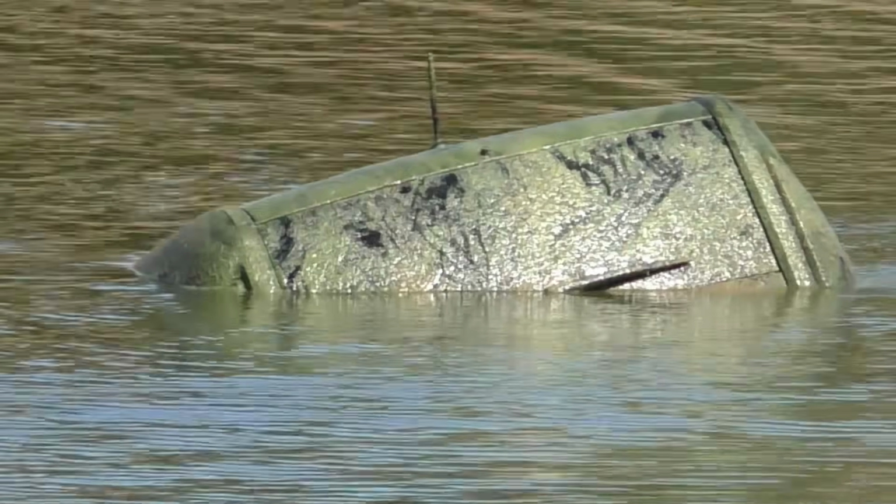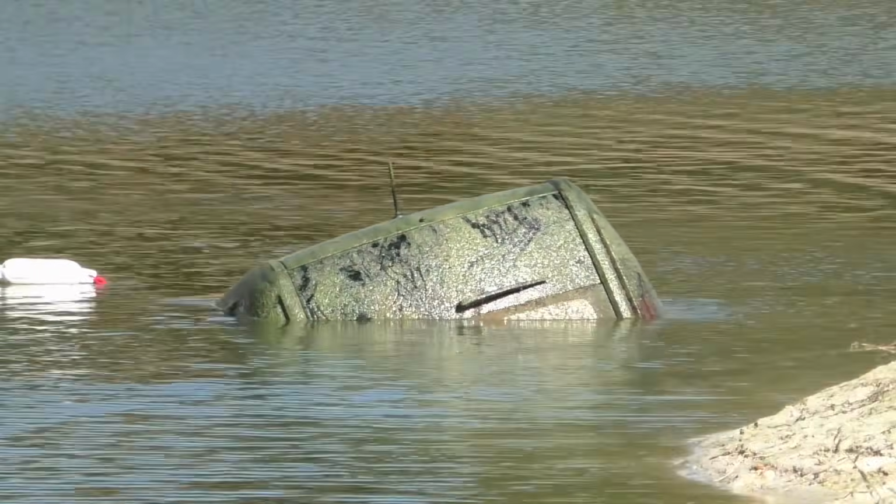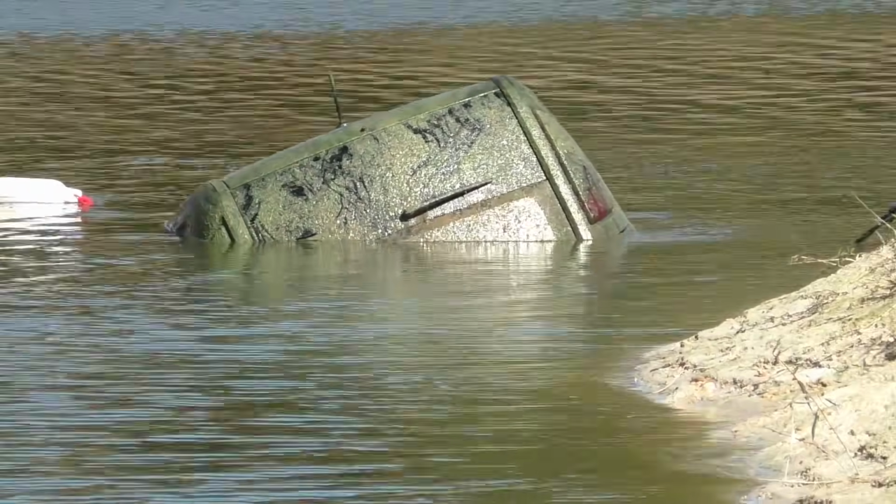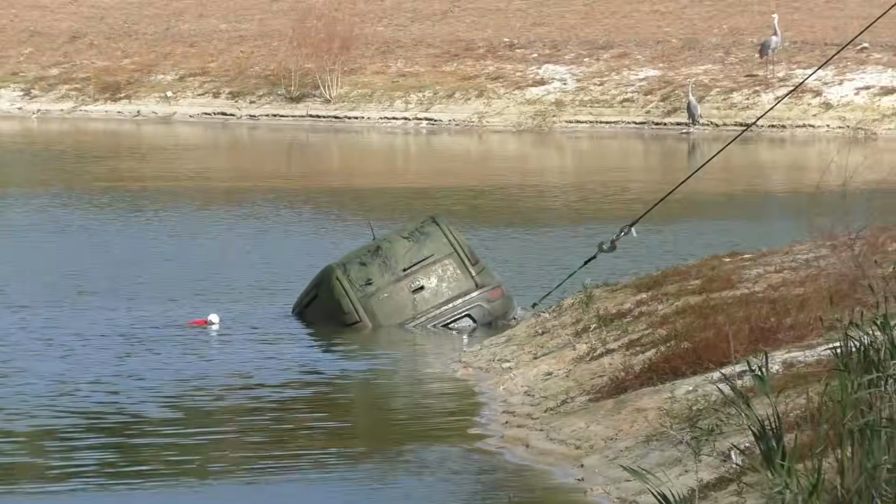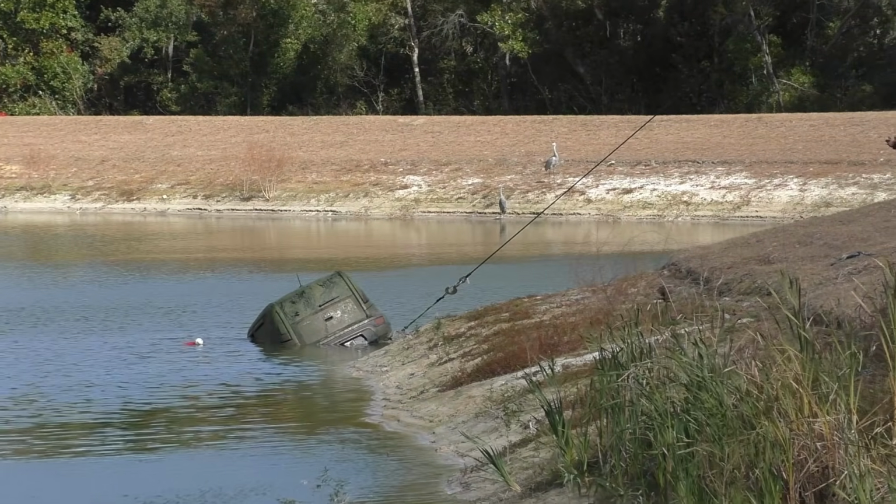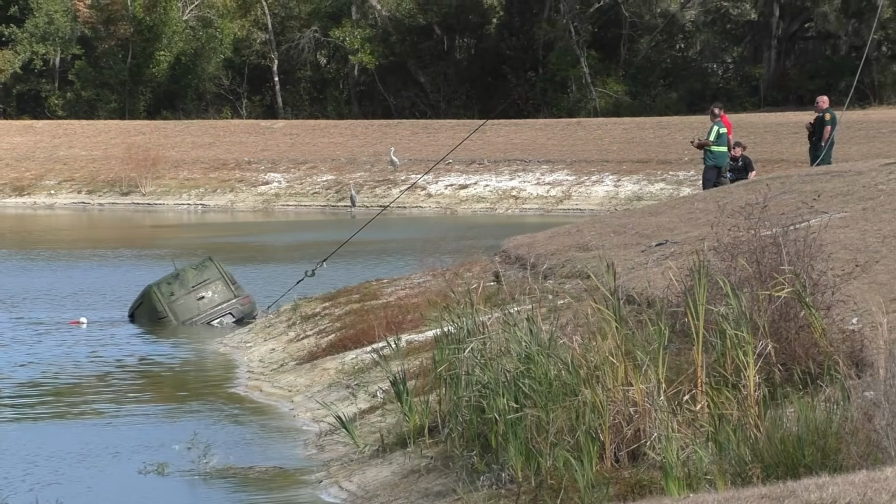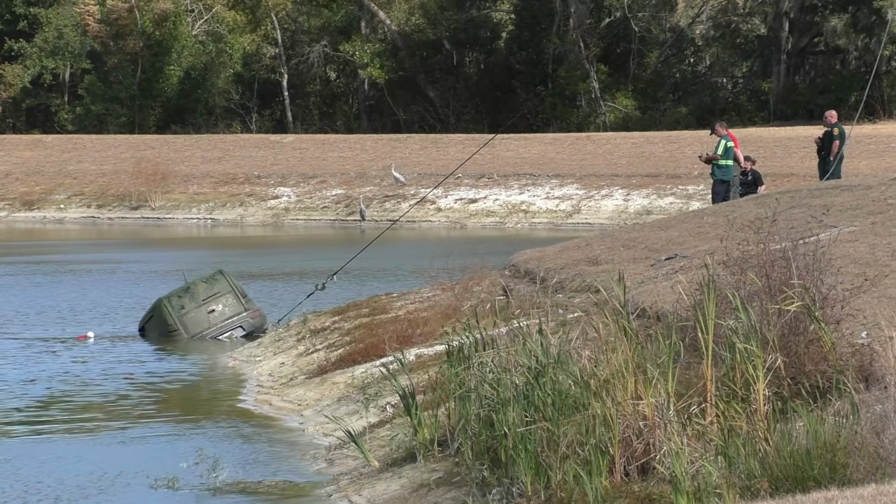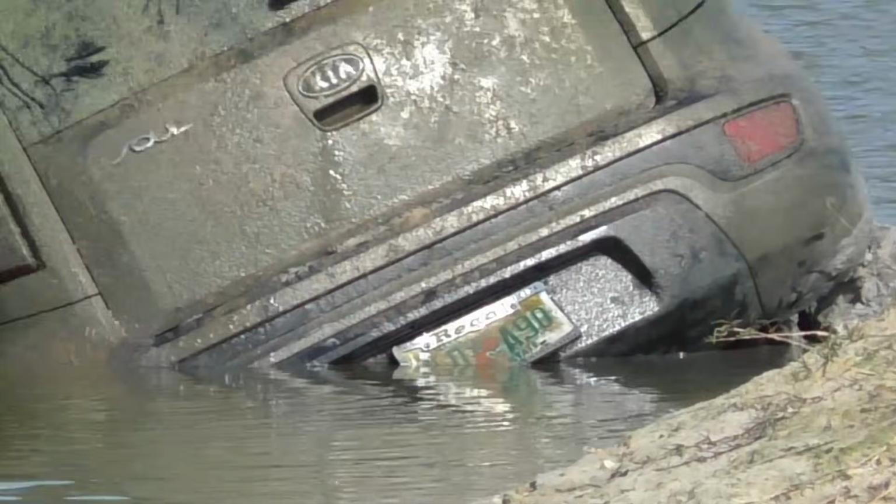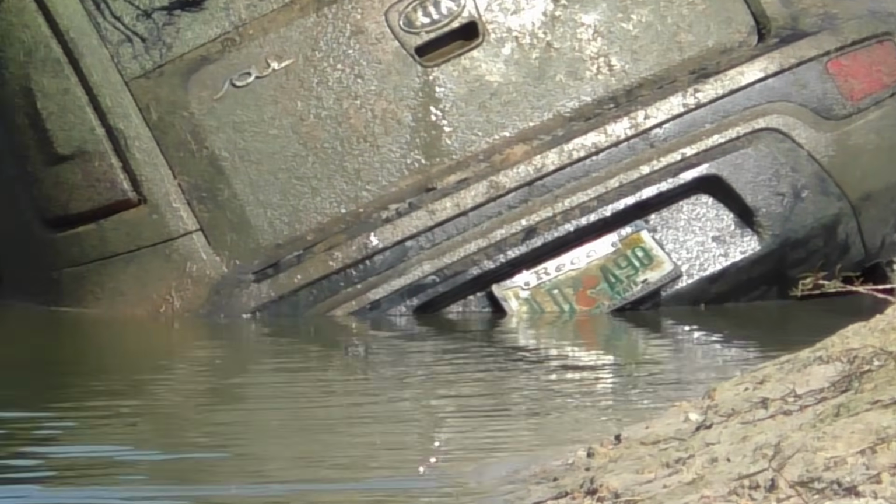Oh, yeah, it's a Kia Soul. Okay. So it's kind of a unique shape. Tag number.